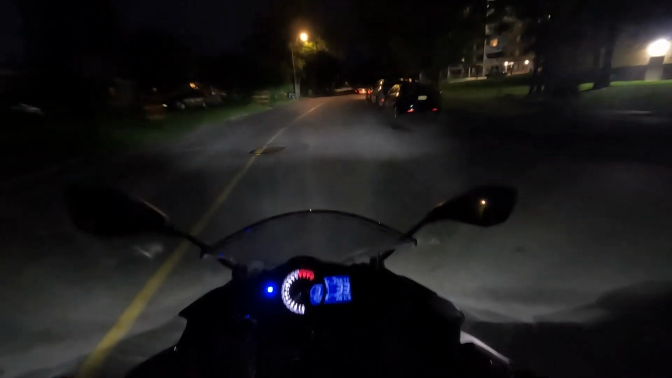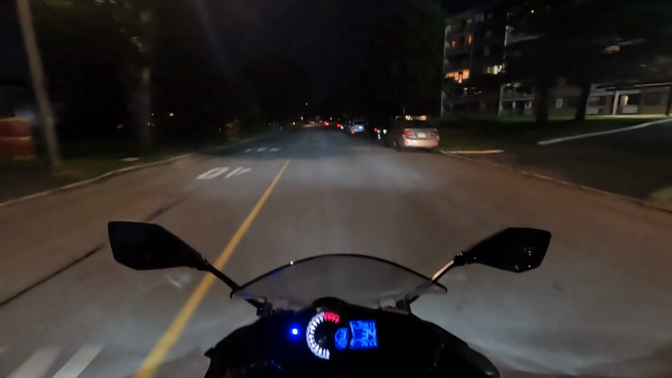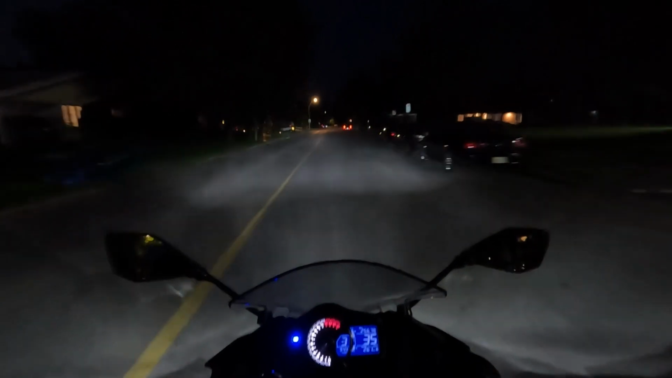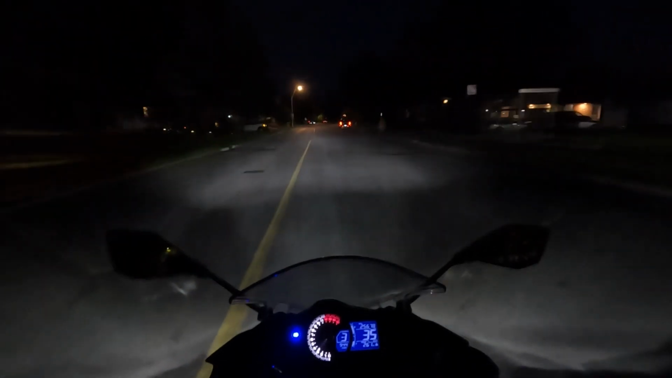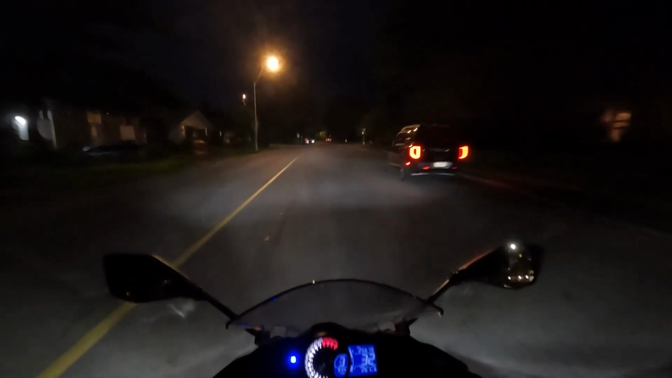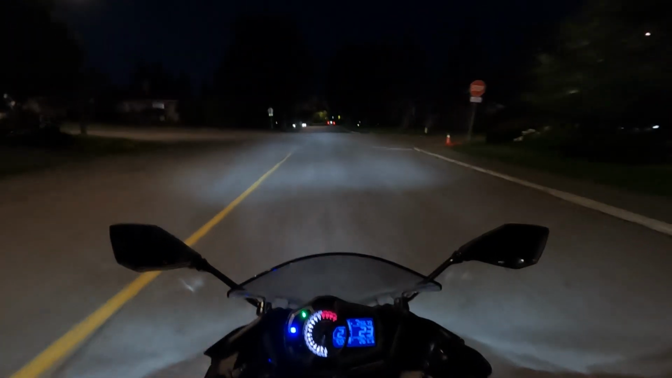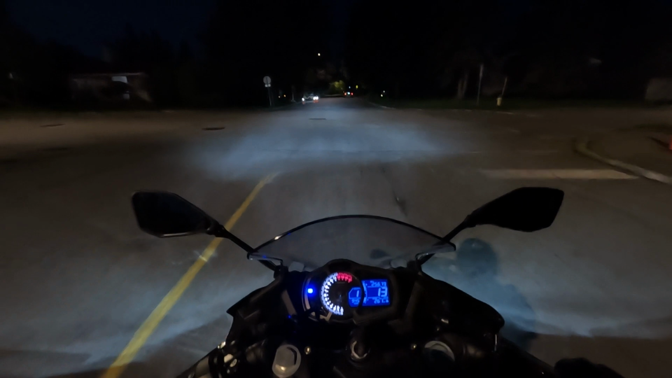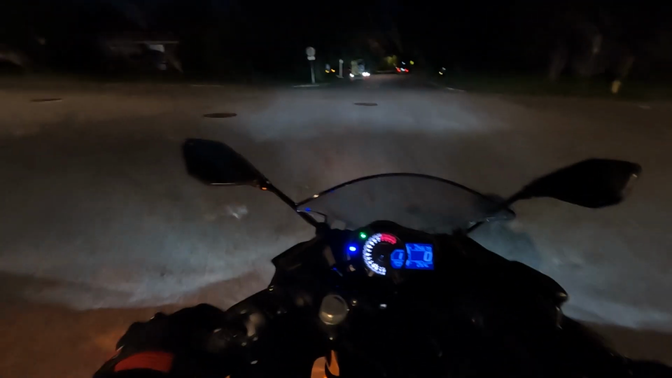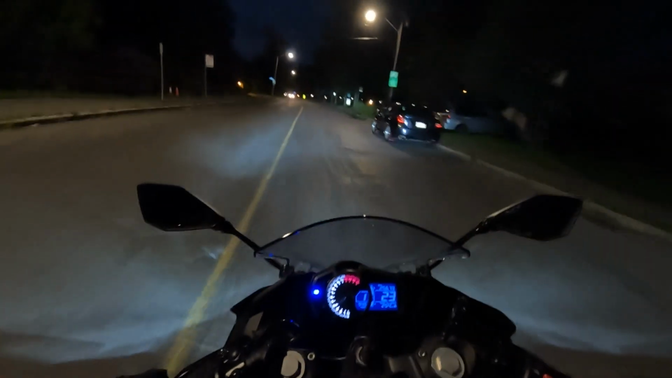So this night I decided to go out for a late night ride. You know, it's summertime, the sun sets pretty late. It's mid-July when I took this ride. So as you can see, outside it's dark. Got on my high beams and I'm strolling through the city, just going for a late night stroll to practice and to get some gas, because I checked the tank gauge and it was fluctuating between full and 3/4 tank.